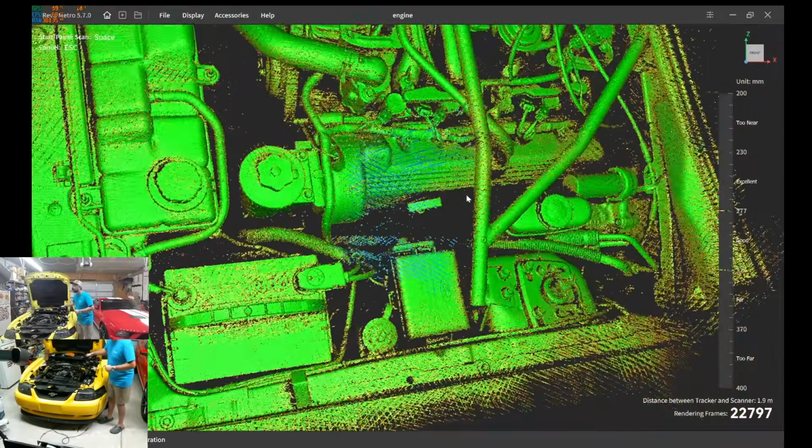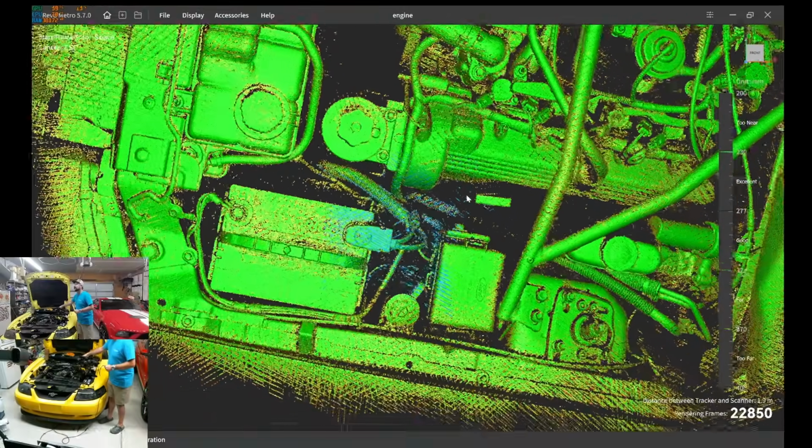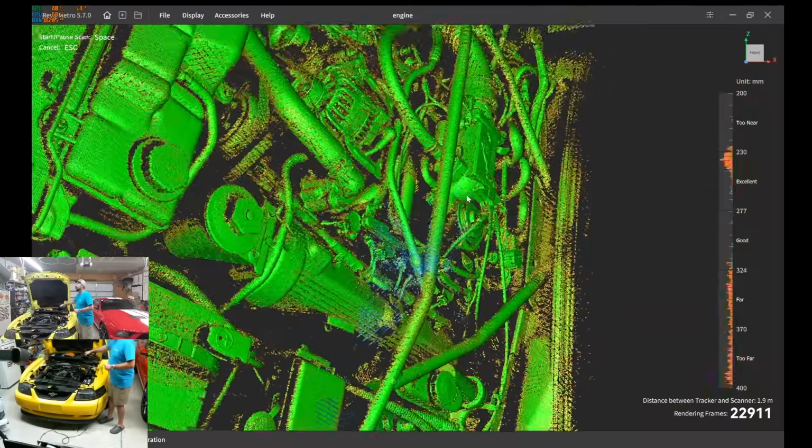Then we're just going to keep on trucking. I don't know how long it's been. This is probably going to be one of my longest scans because there's just so much junk in the way.